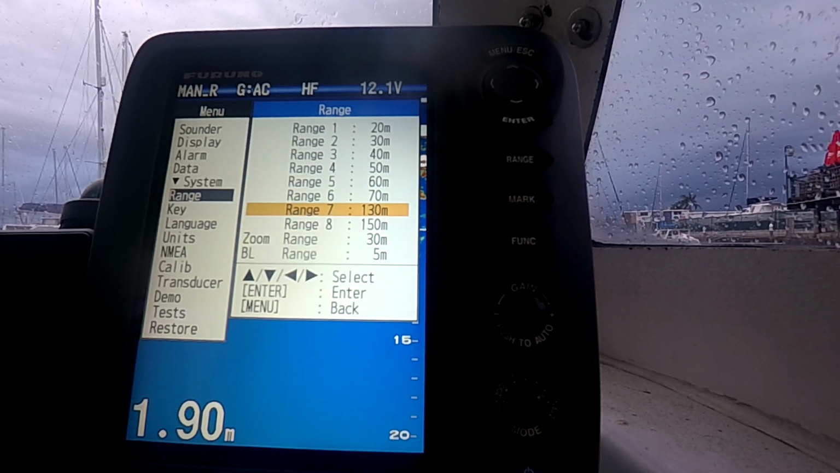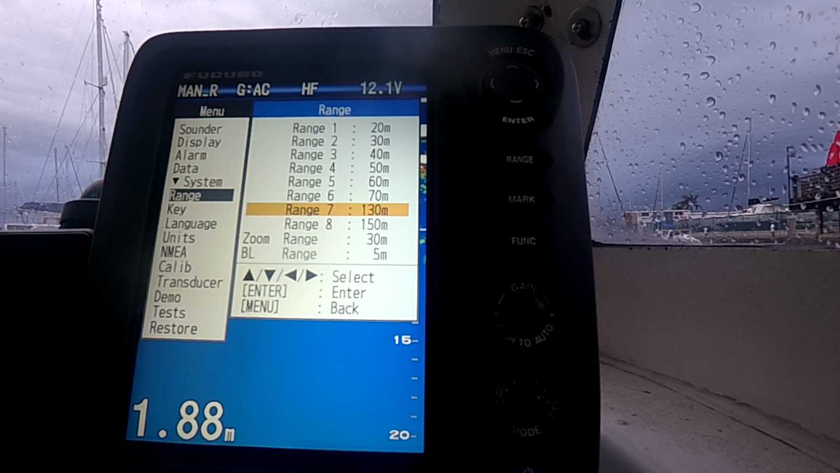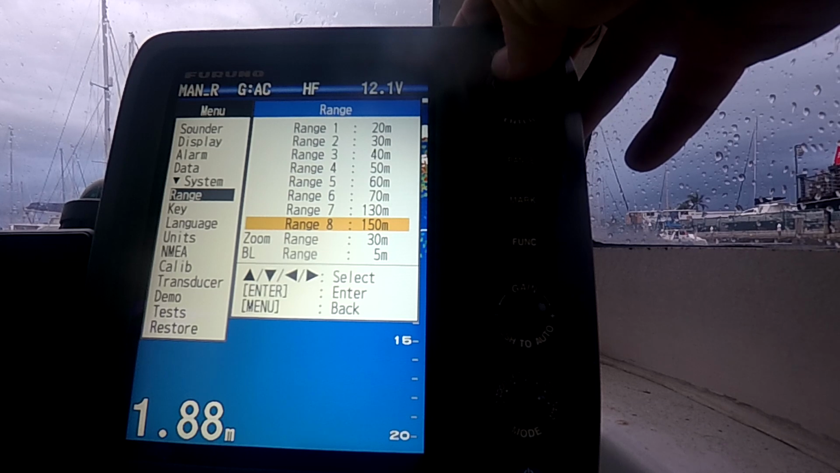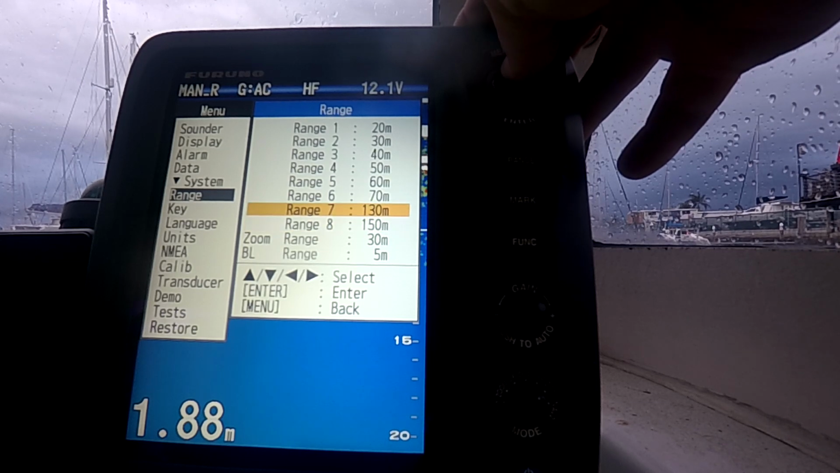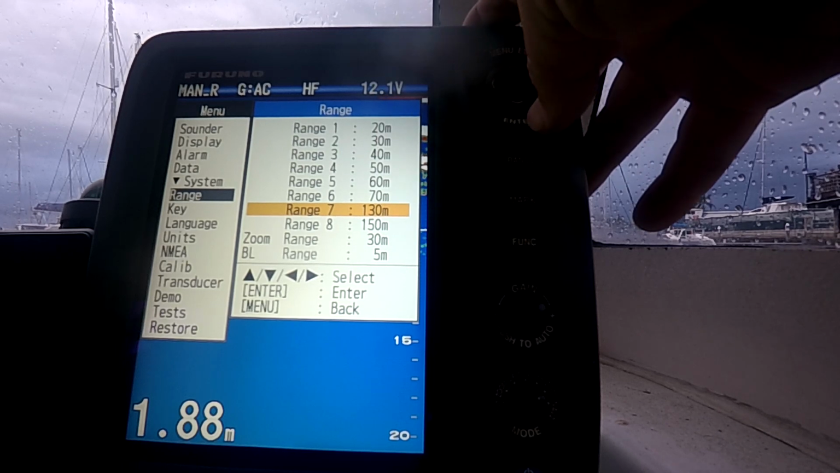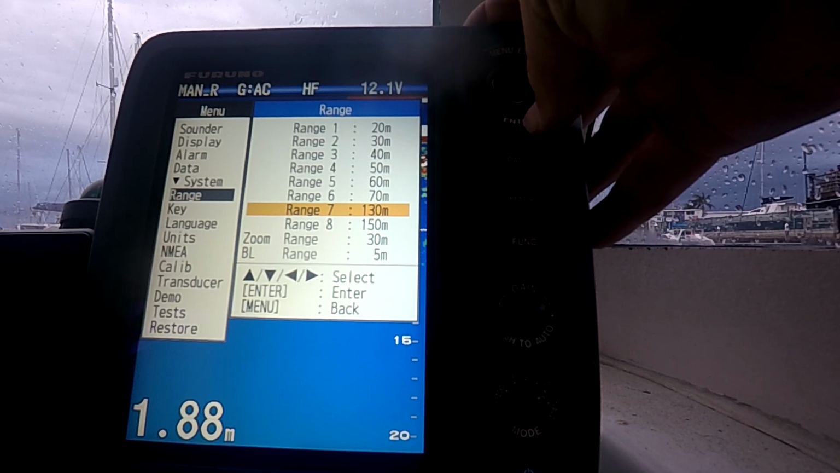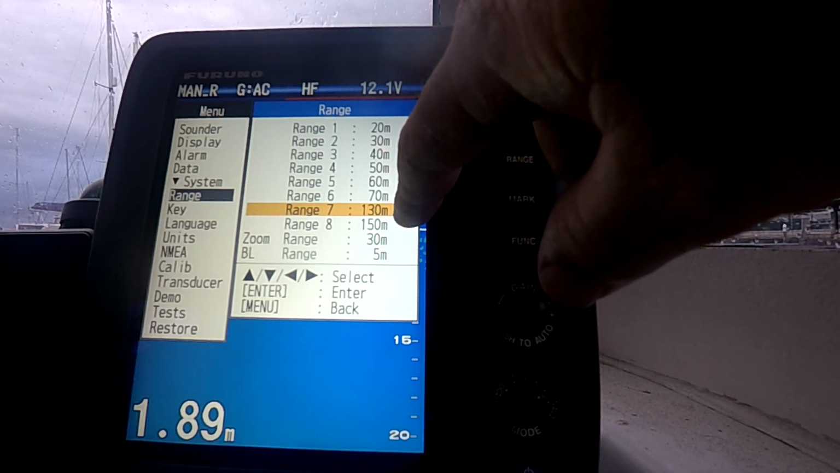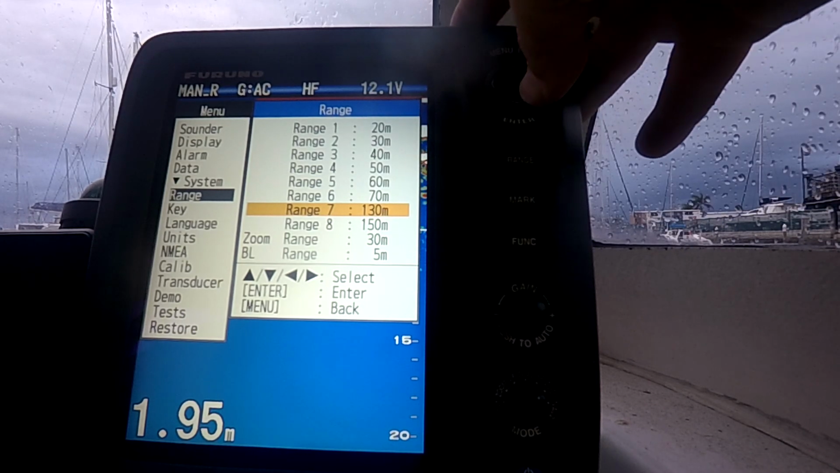Say I'm out in 140 odd meters, I might be jumping between that one, or if I come back into 127 or something, I might go to that one. So I'm always changing these, or if I'm on the shelf, I might make that one 450 and that one 500 or something like that.